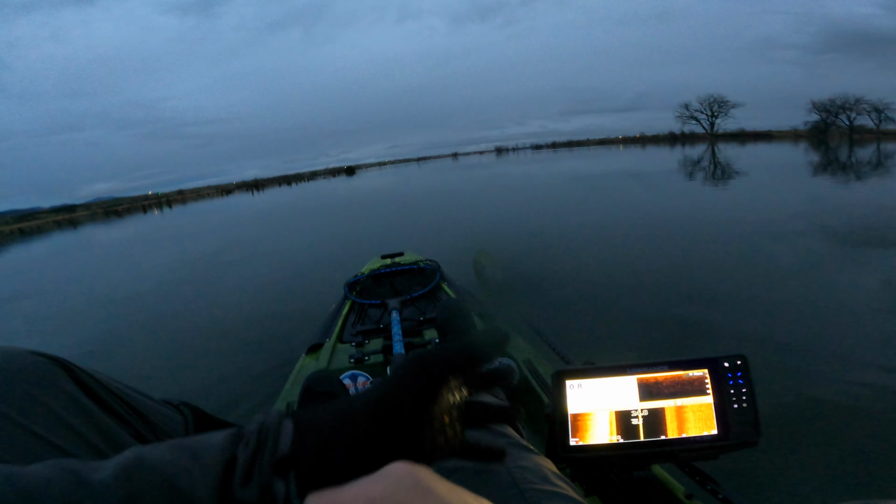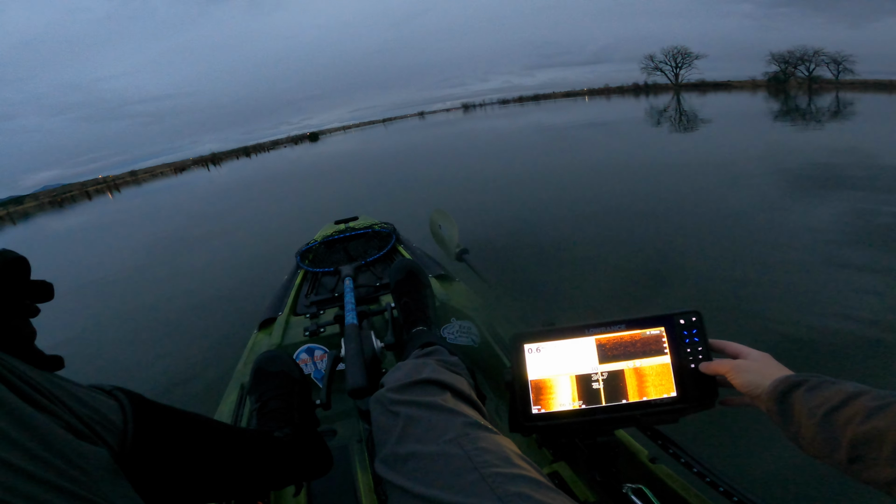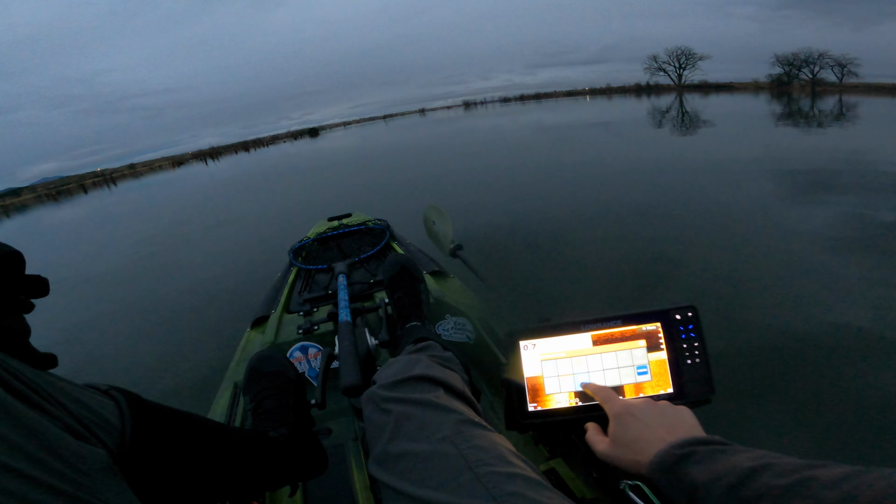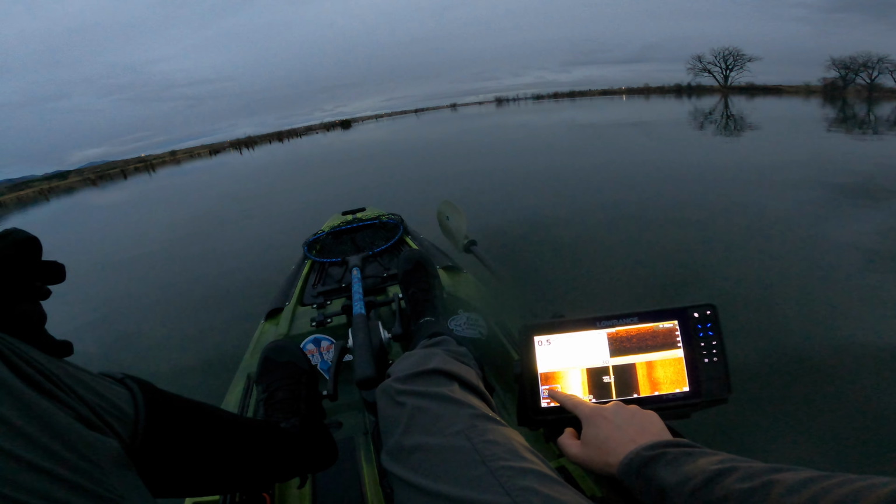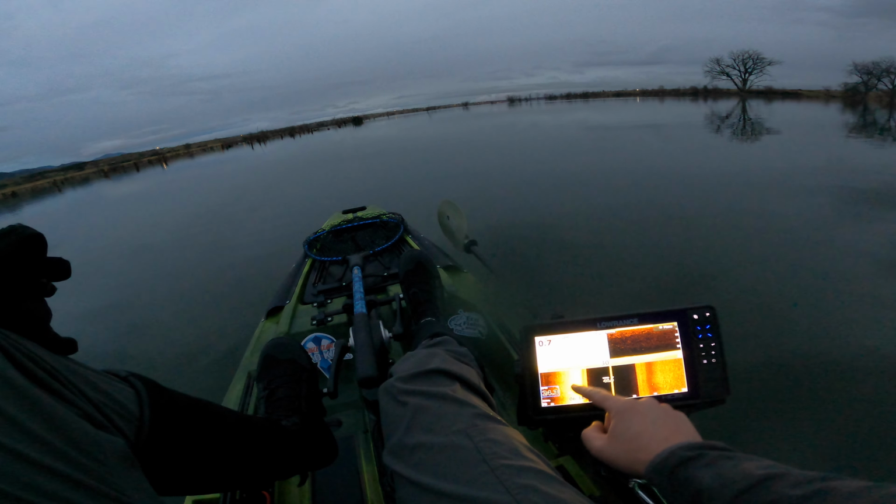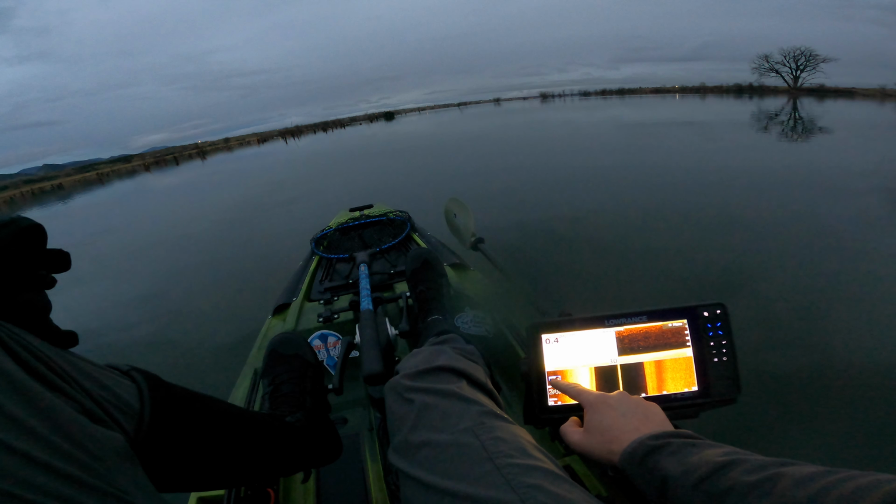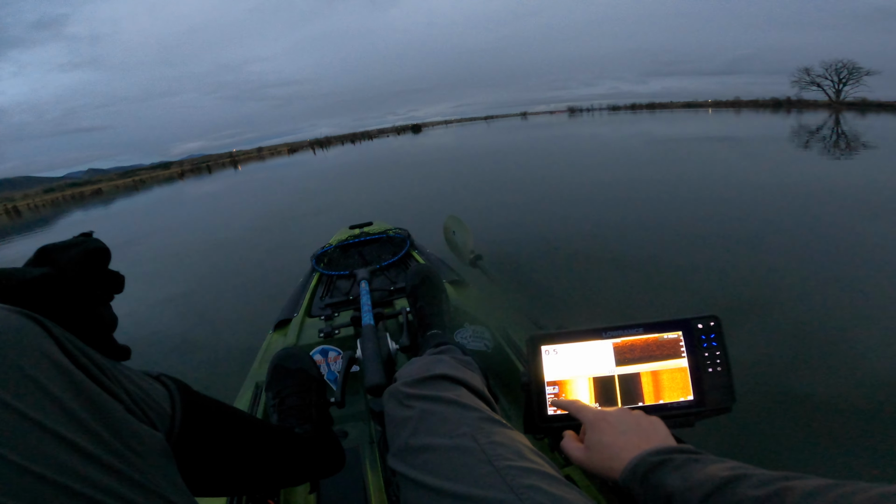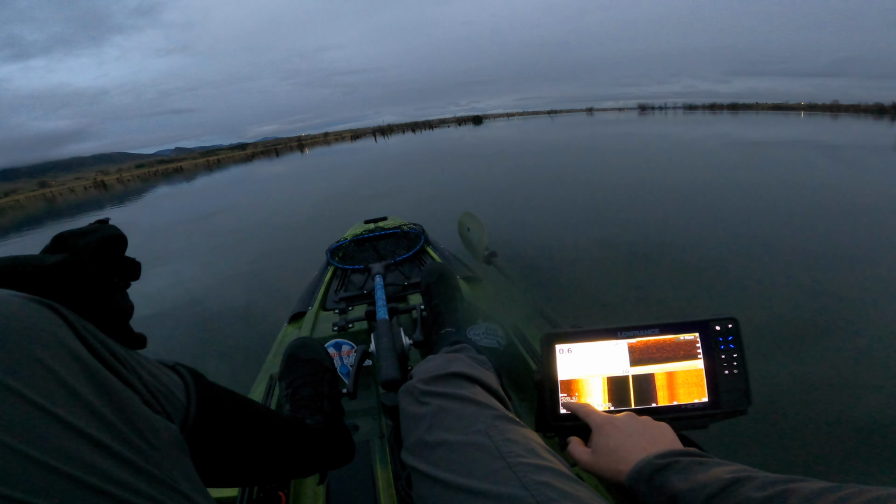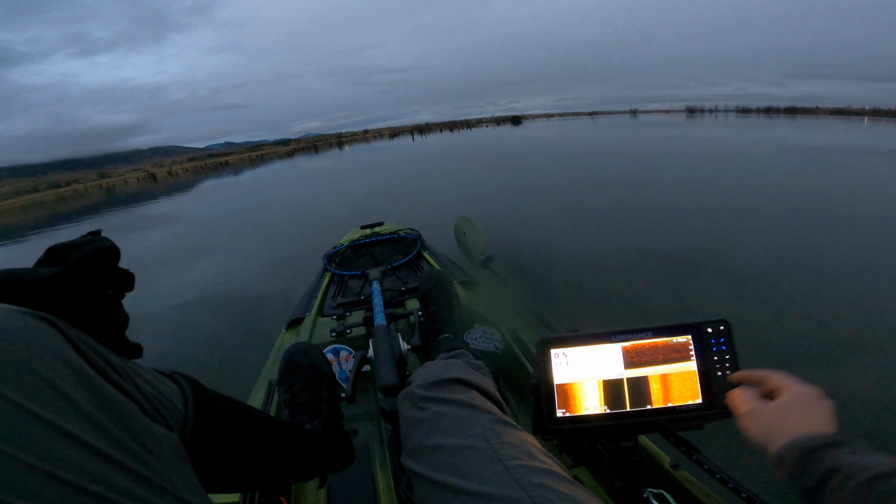Oh, we also need to edit this overlay. I don't like that. That is edit overlay. What is that? That is depth. Yep, we want depth. That's speed. We want speed. Where's water temp? There's water temp. Oh, then that's right in the middle of my side scan. Depth.